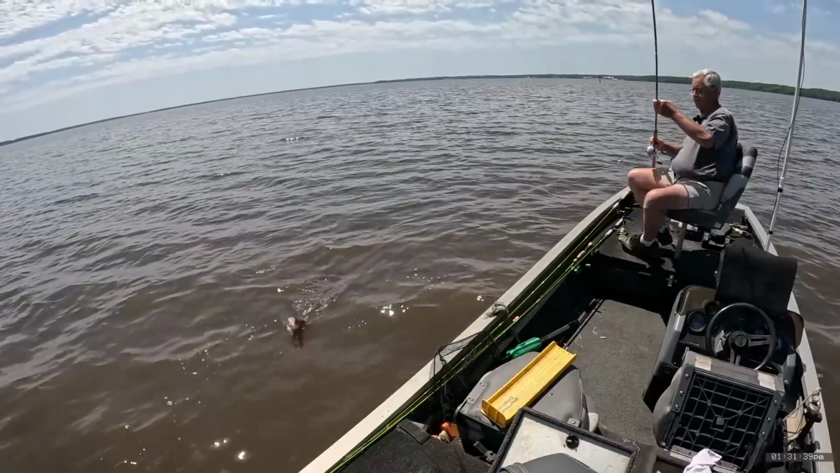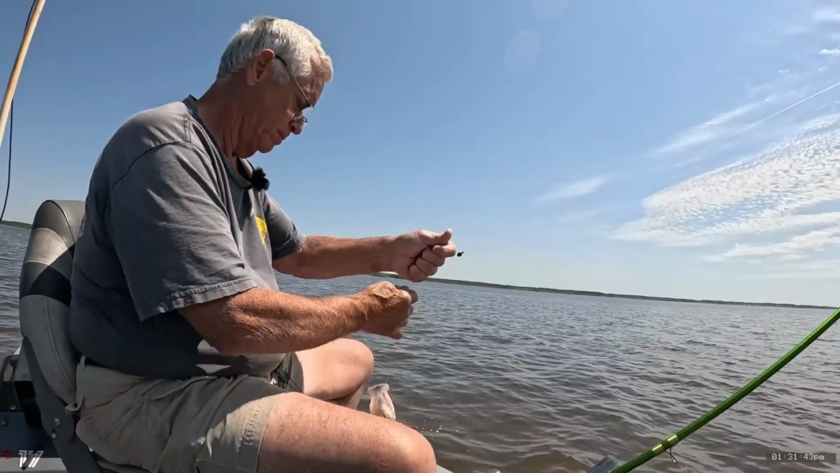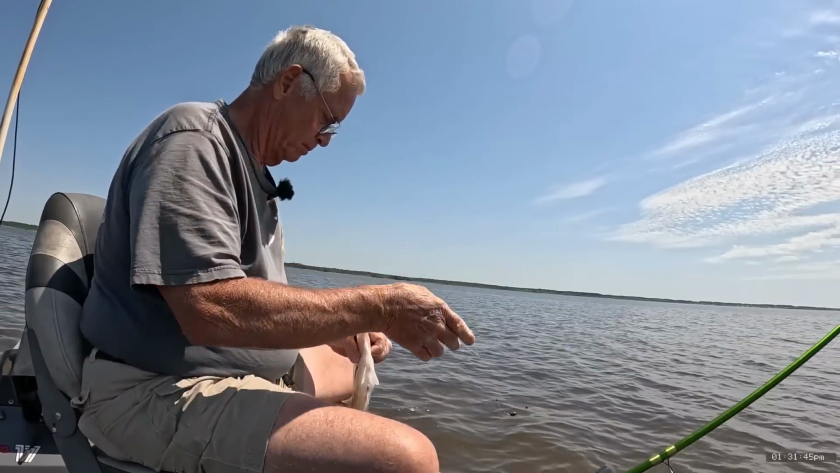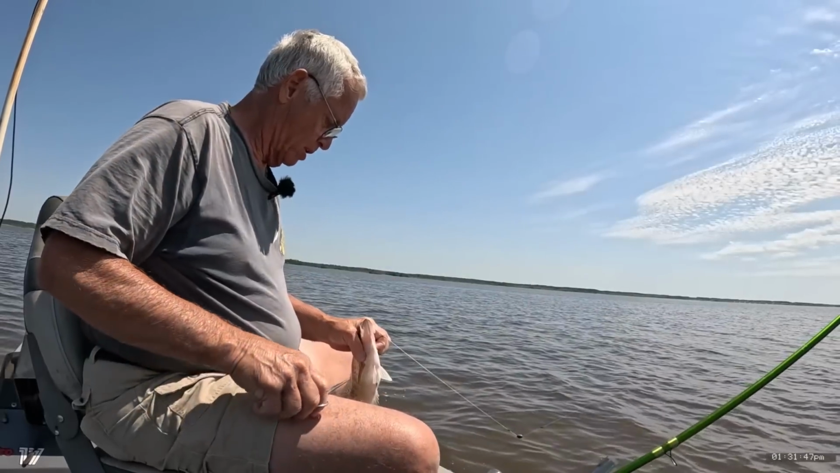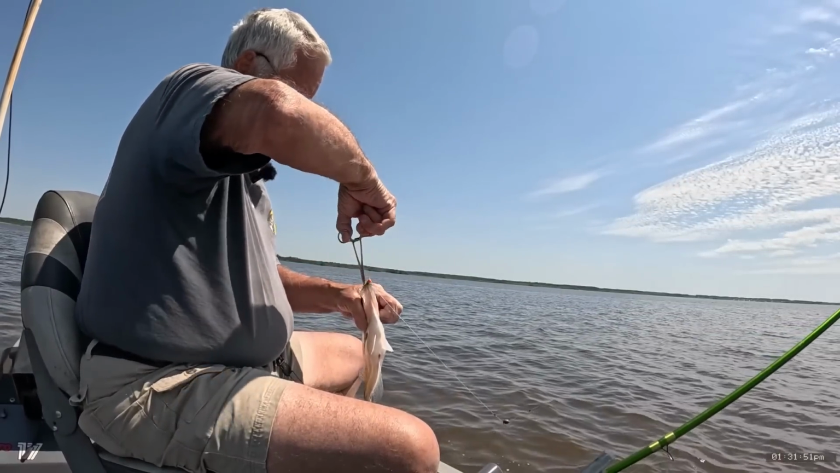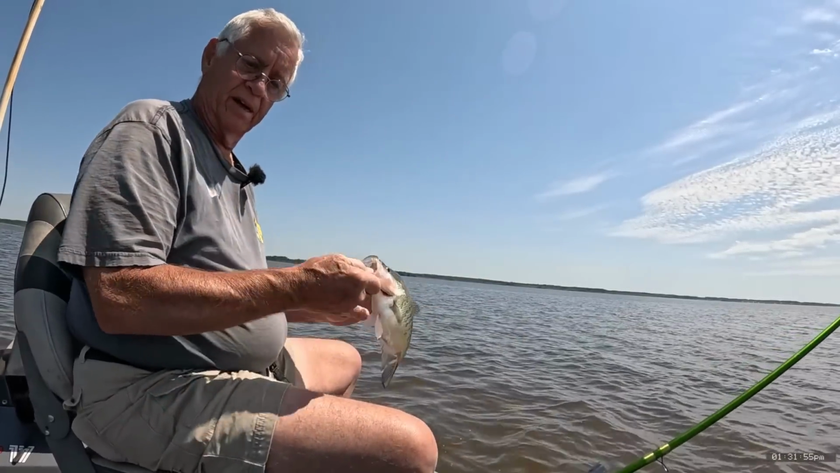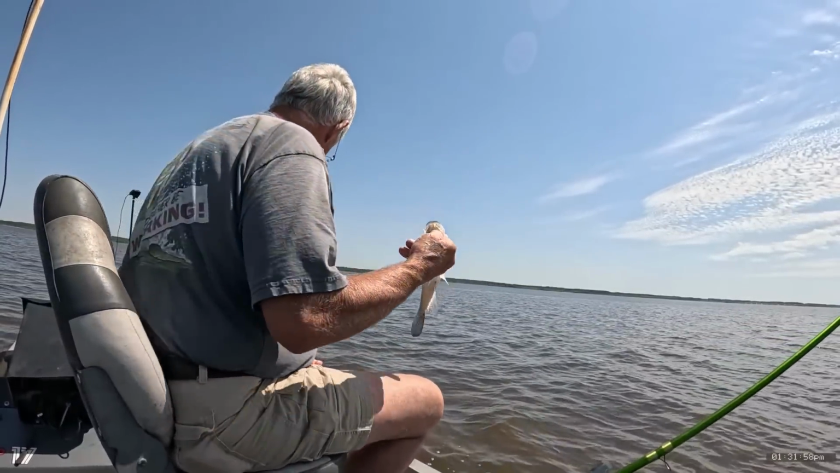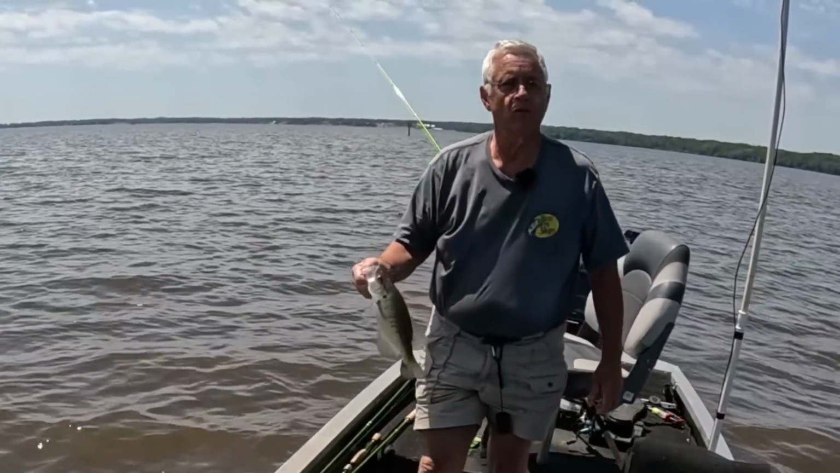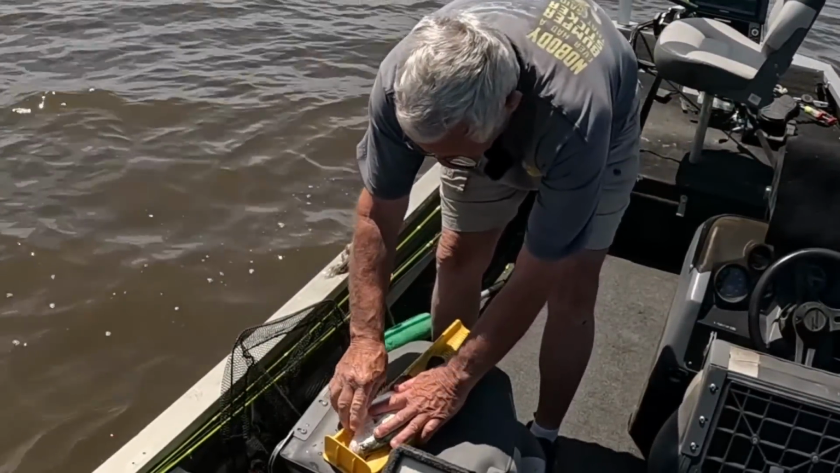Yeah, that's a good fish. Come on in here, fish. I tell you what, I called one of them videos a dream day. I believe it's right here might be more like the dream day. Man, I ain't never seen that many big fish in one spot in my life, I don't think. This old Barnett Reservoir, man, is slammed full of big fish now.